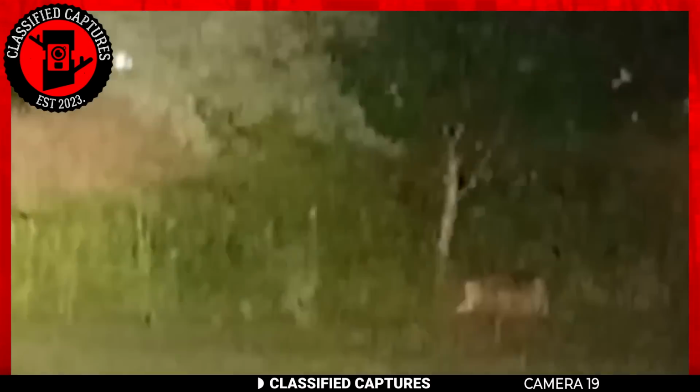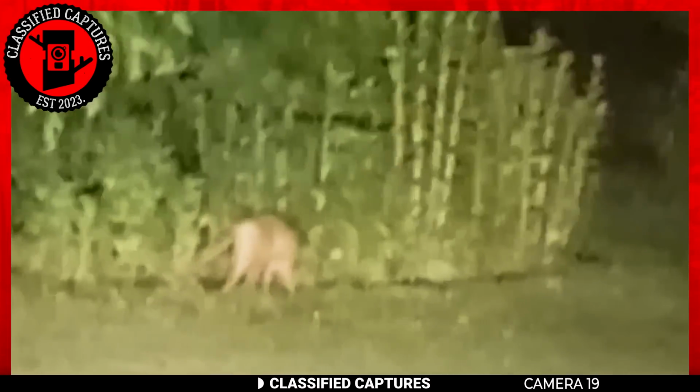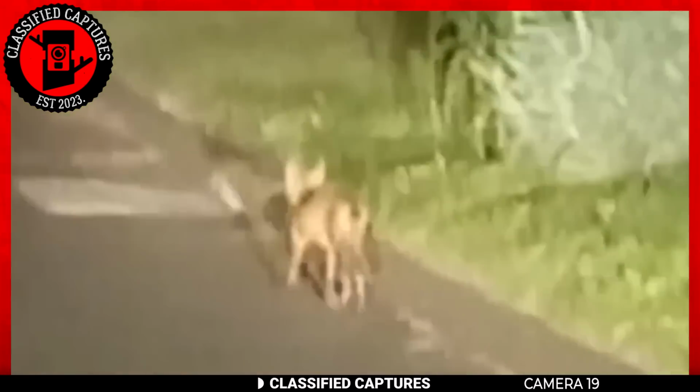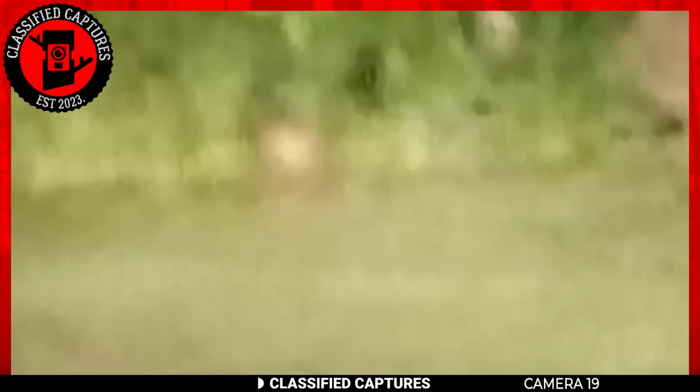Are there extinct creatures still roaming our world undetected? This cam footage seems to suggest so. The creature you see looks like a mix of a deer and a fox. It actually does look like the Tasmanian tiger, which is thought to have gone extinct in 1936. How then could this particular one exist? Well, we don't know. If anyone has any info on this creature, do share it in the comments section.